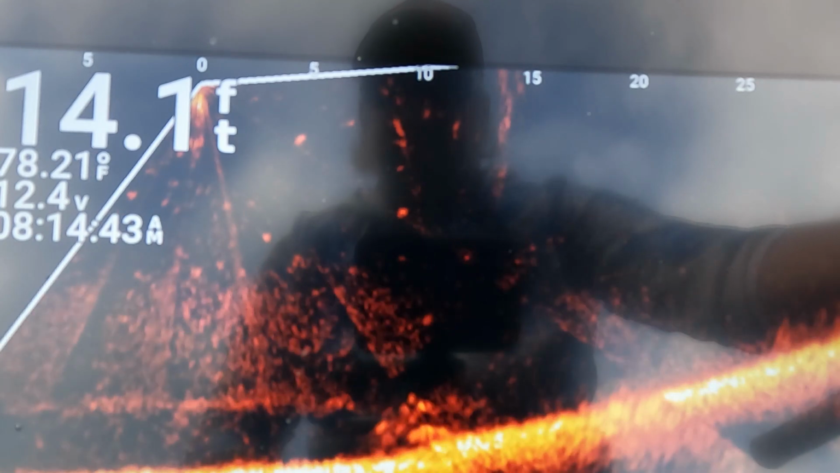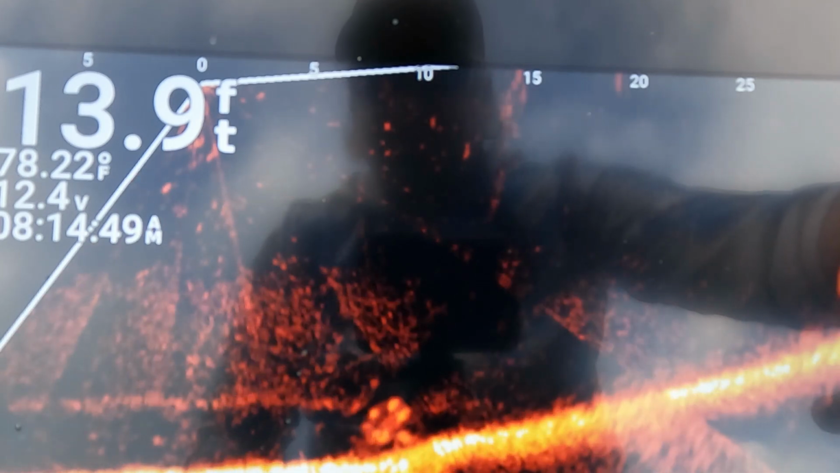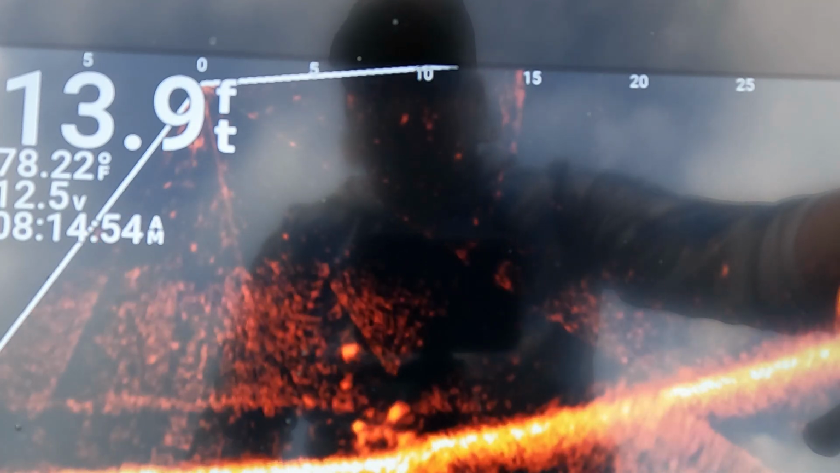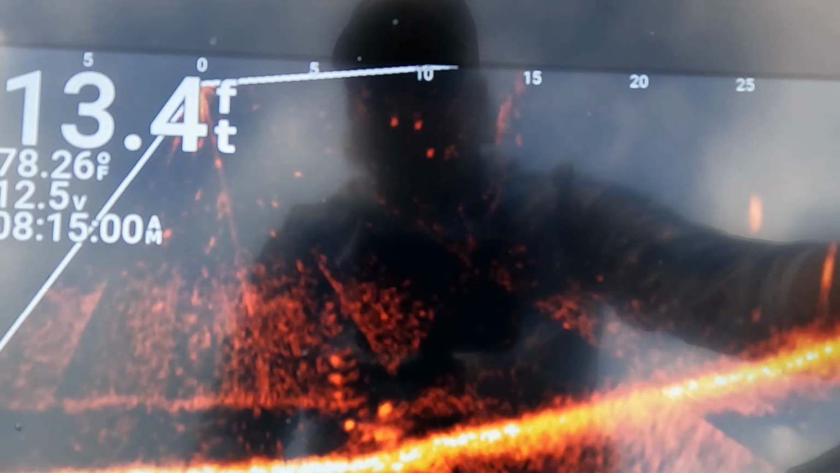There's actually a brush plow right there. Even though the 34 transducer, which is the one I have, is supposed to be better at tracking your bait, it's still not easy. It's like it just doesn't show up like the 32 does.